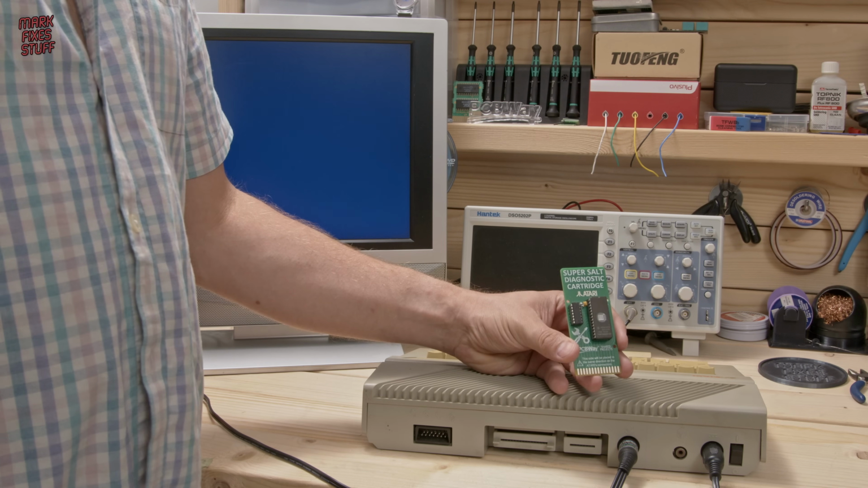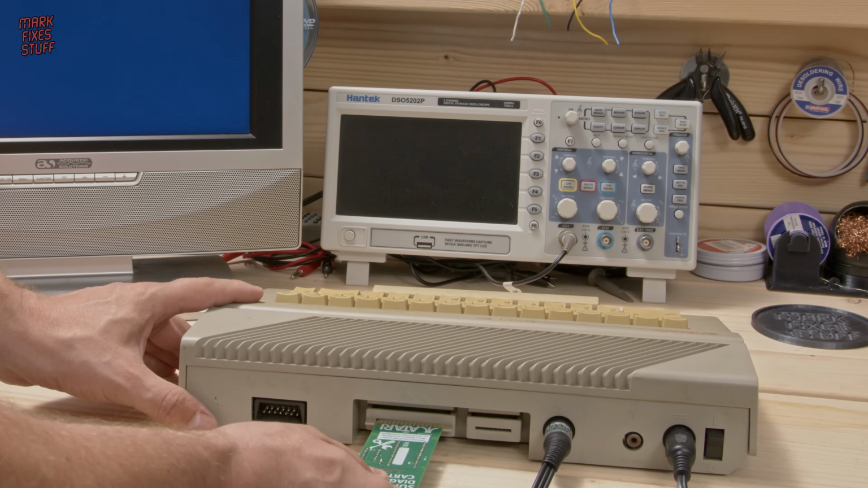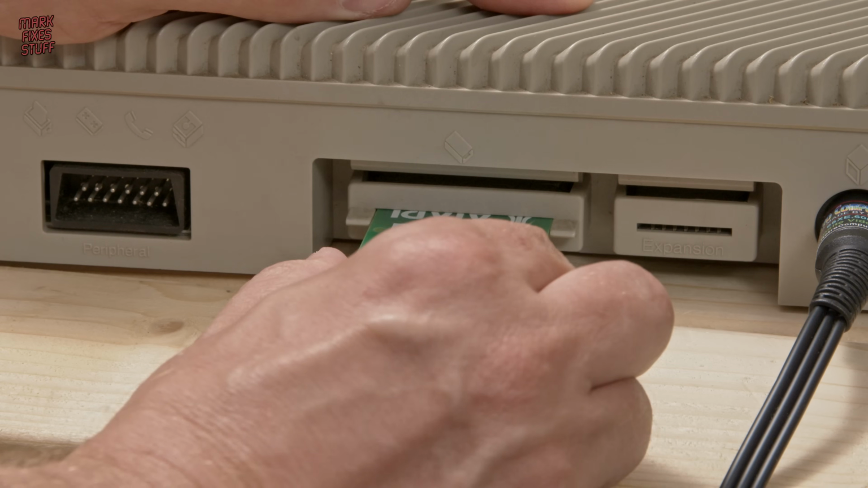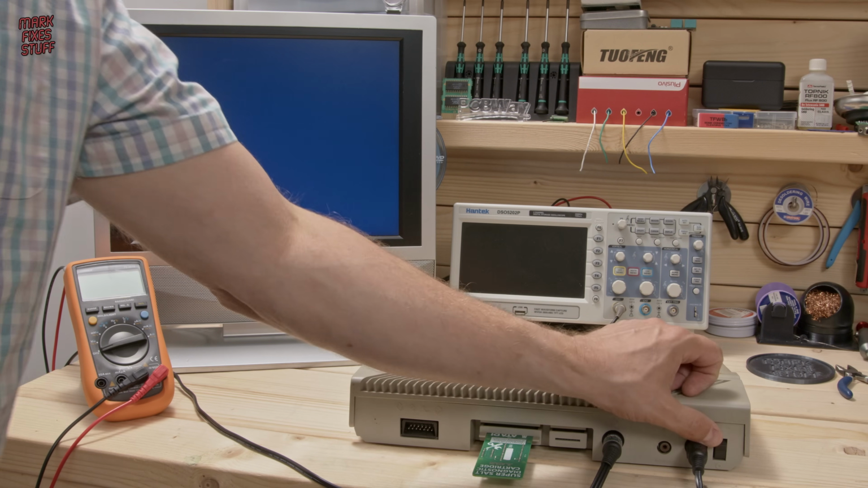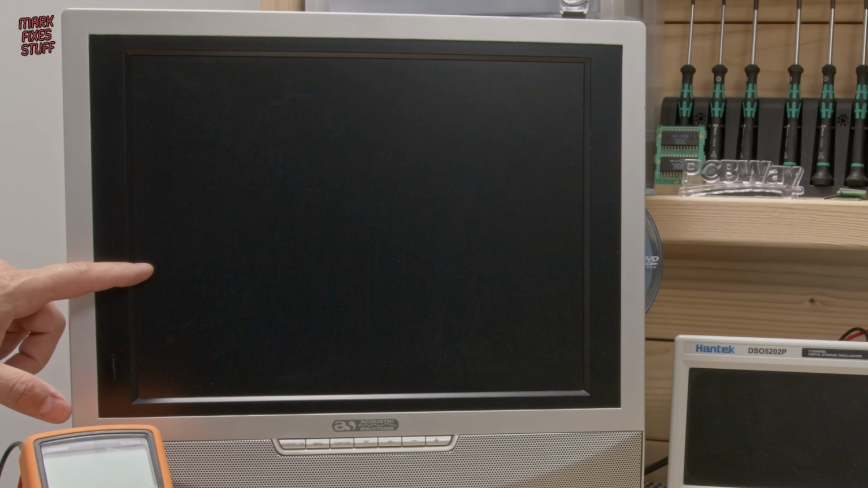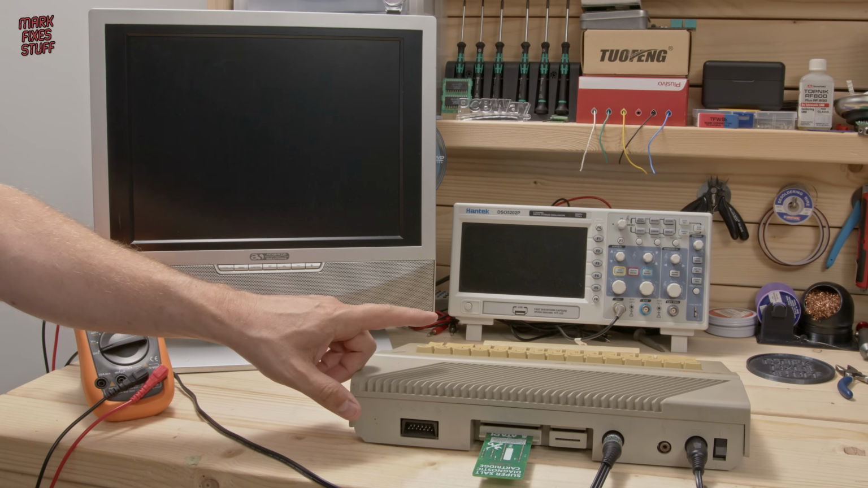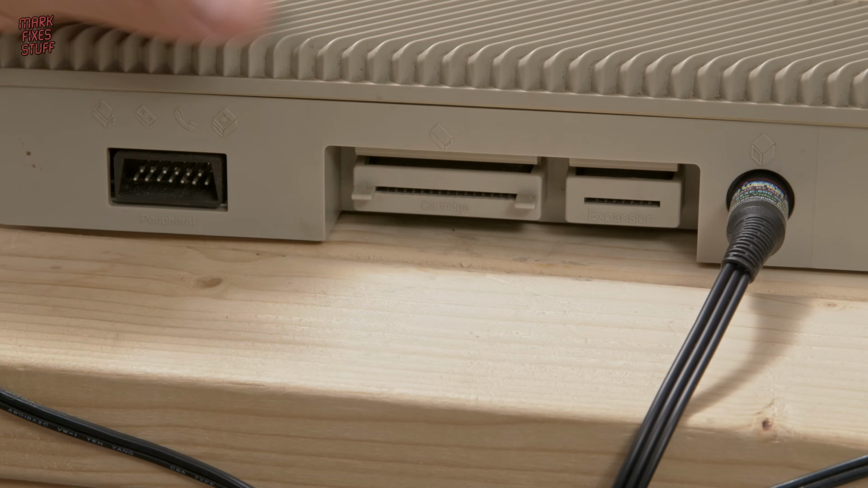This Super Salt diagnostic cartridge that we made in a previous video will work on the XE range of machines. It should swap out the internal ROM and bypass the RAM inside the computer. But alas, again, nothing. This means that there's something critically wrong with the computer, so it can't even boot the cartridge. My immediate guess is the RAM.